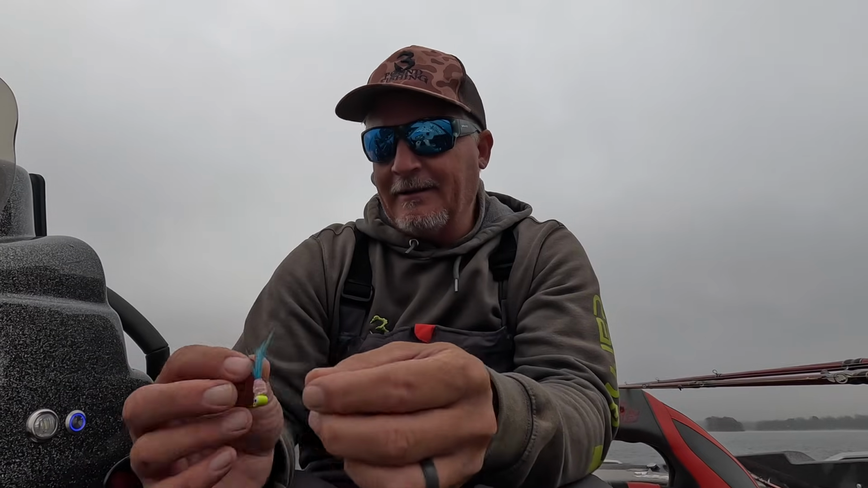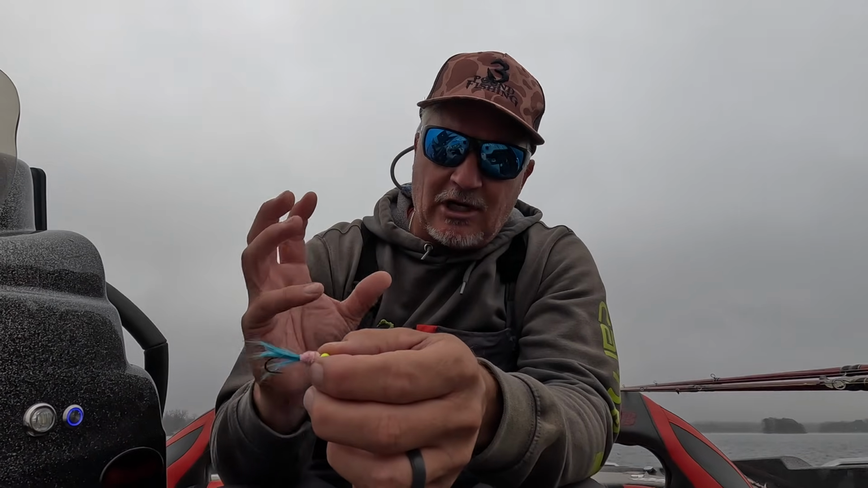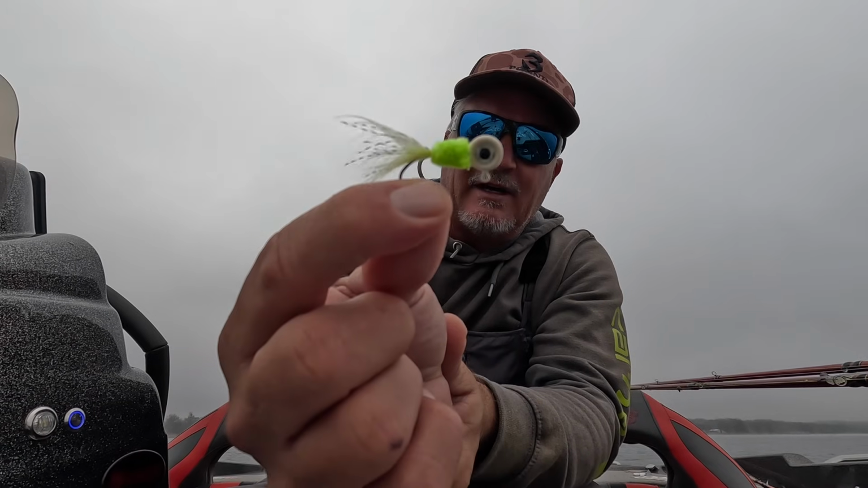But the reason why I like a larger hair jig is that its presentation is much slower. So I'll take that split shot off, and it's a large target for those fish to see, yet it's still moving extremely slow. So those are my three baits that I absolutely go to during the winter time. Here's a 1/8. We have 1/8 on the website as well. I think they're on sale as well, the 1/8s.